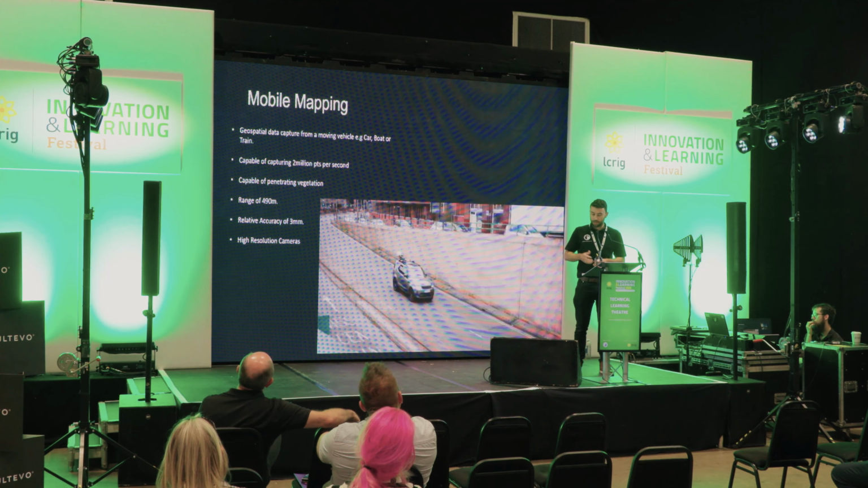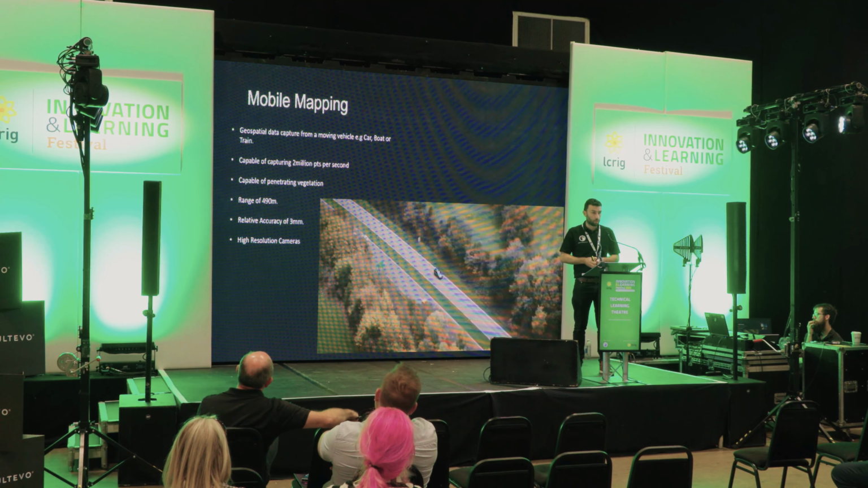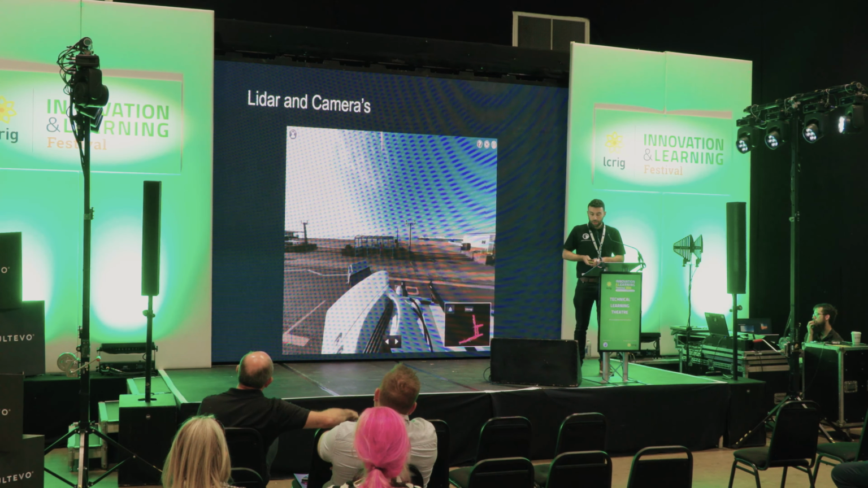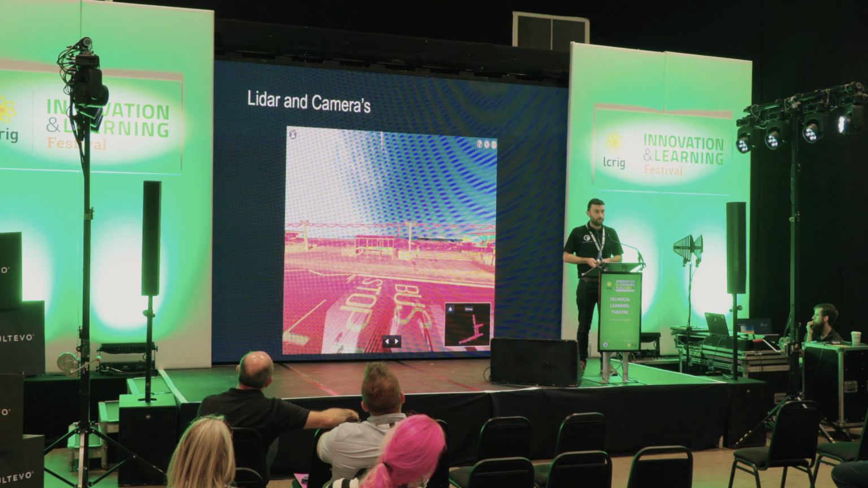We also go as far as bringing in high resolution cameras. So it's not just about 3D information anymore. It's about high resolution imagery as well to back up the information that's coming from the LiDAR. So here's an example of what it looks like. This is myself surveying in a local seaside town recently. This is how the LiDAR overlays.